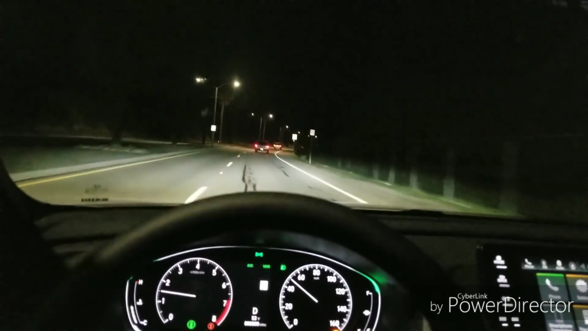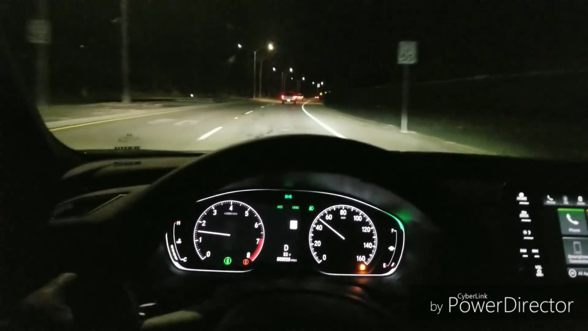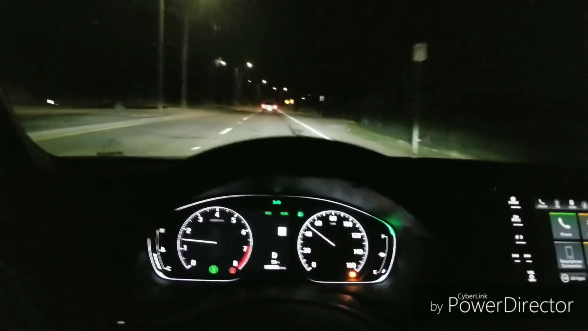Now this does have auto high beam as well, and I'll get somewhere in a second and I'll show you that feature.